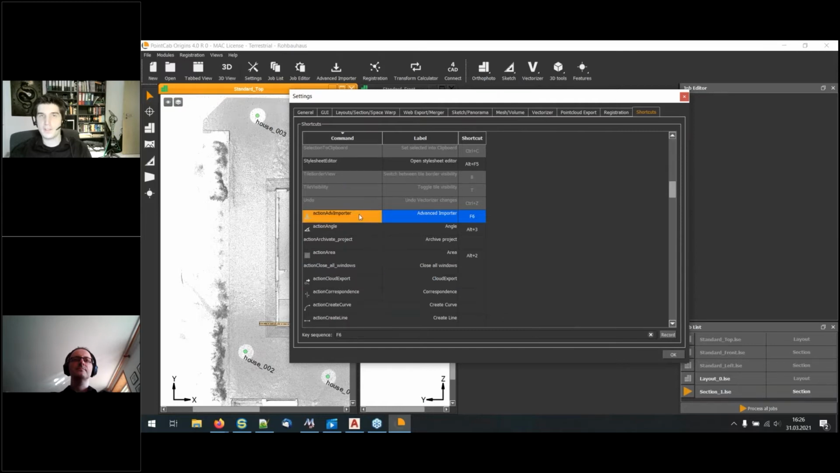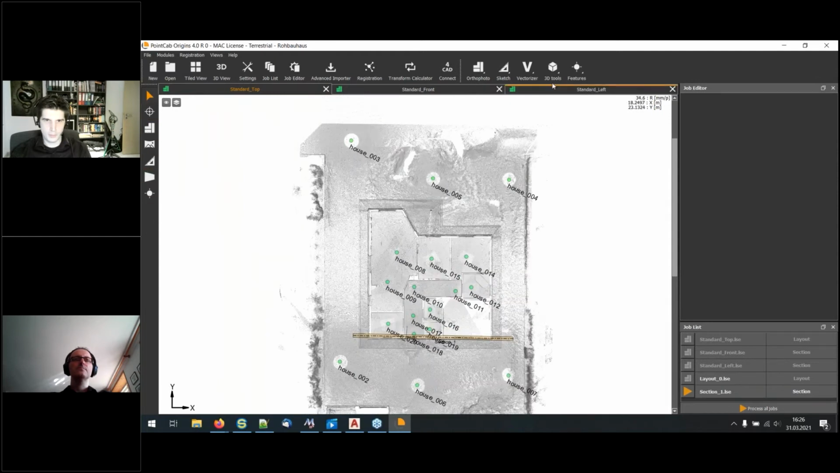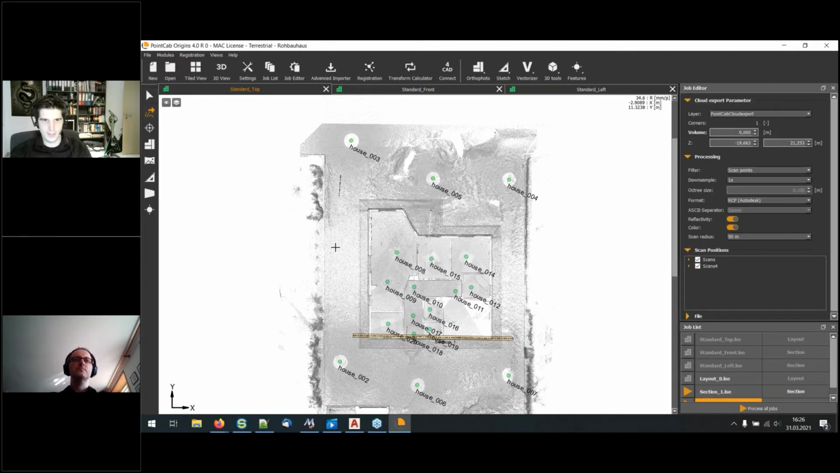So I choose the Advanced Importer, and I just delete the shortcut from there. So F6 is now deleted from the project and can be used again. I use the action Cloud Export, and I try to record the F6 button again. Stop. It is set, as you can see here. And no Cloud Export is visible; it's in the 3D tools now, here, Cloud Export. But you see my mouse moving somewhere on the right side. If I press F6, bam, Cloud Export is selected. Let's do it again, F6, and as you can see, I'm able to create a Cloud Export directly.